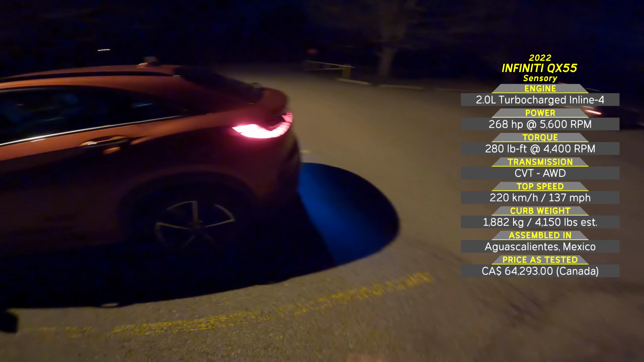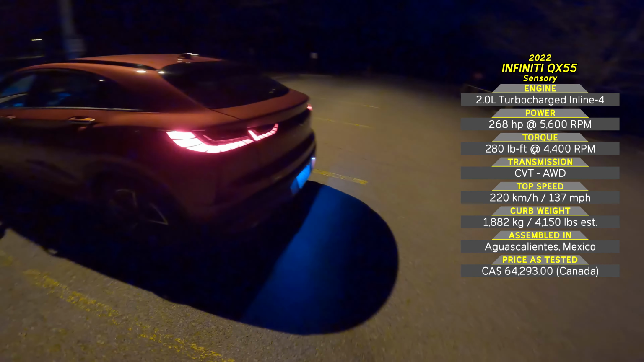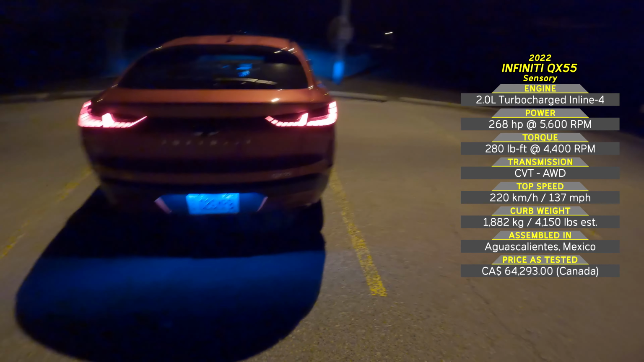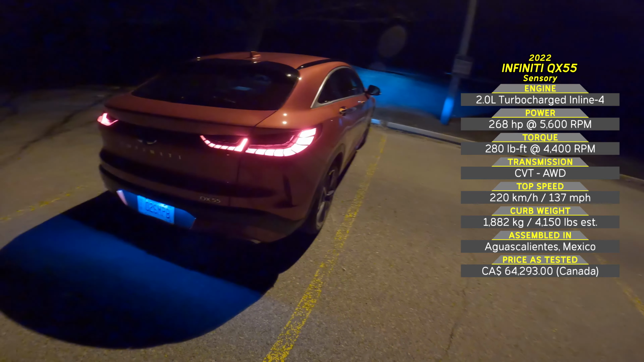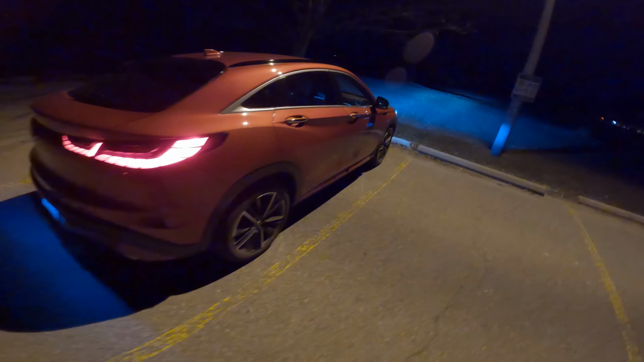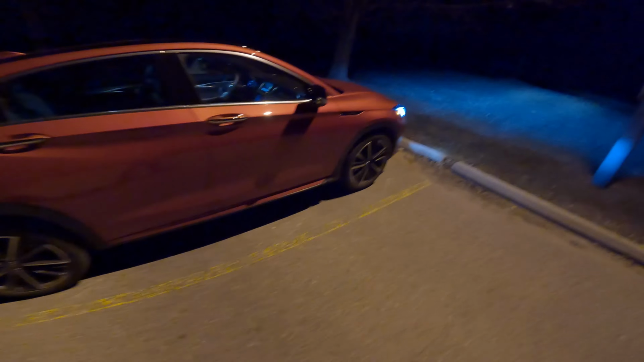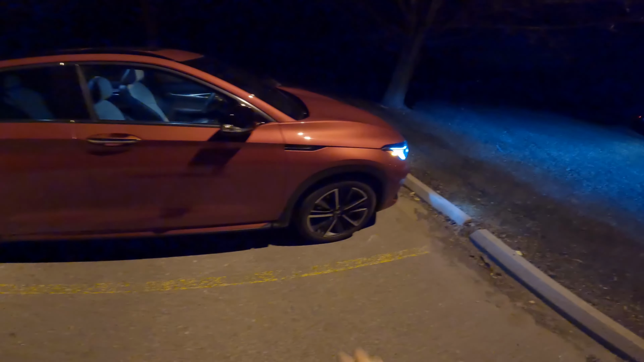But we have two more POV test drives if you're interested in this QX55. One in the city where we test the smoothness of the drivetrain in a slower speed scenario, and then we have one more out on the highway where we test the assist systems and the semi-autonomous driving features that Infiniti offers.